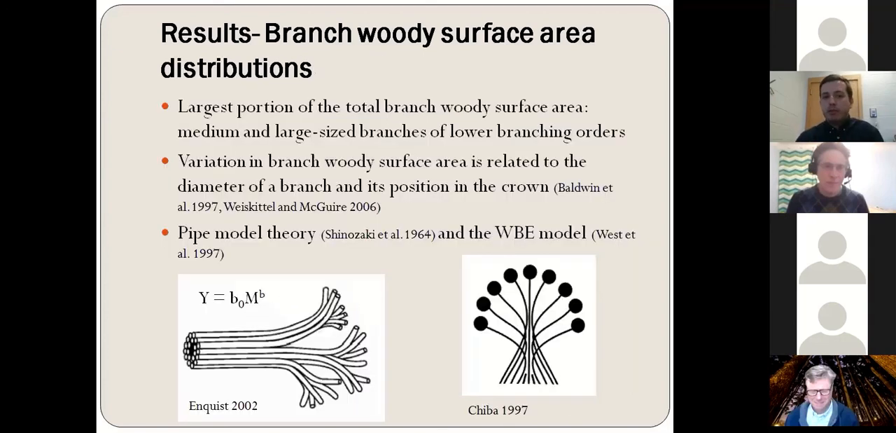Now, these results mean that the largest portion of the total branch woody surface area was accumulated in medium and large-sized branches of lower branching orders. And we need to keep in mind that variation in branch woody surface area is related to the diameter of a branch and its position in the crown. These results can be interpreted within the framework of the bimodal theory and the WBE model.